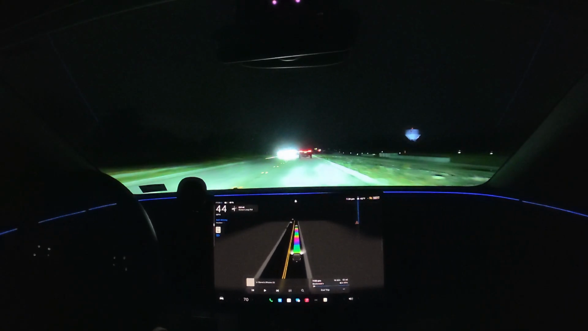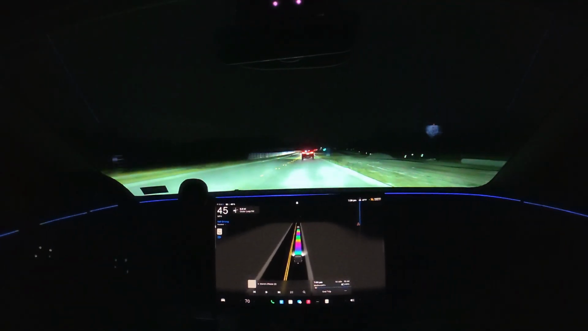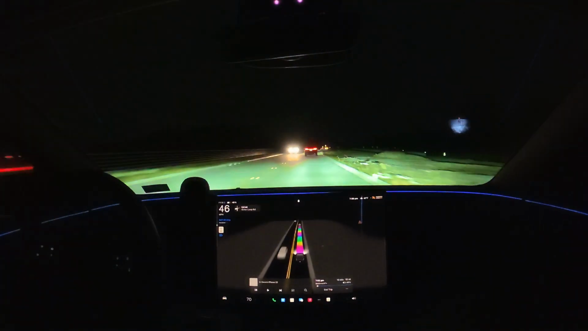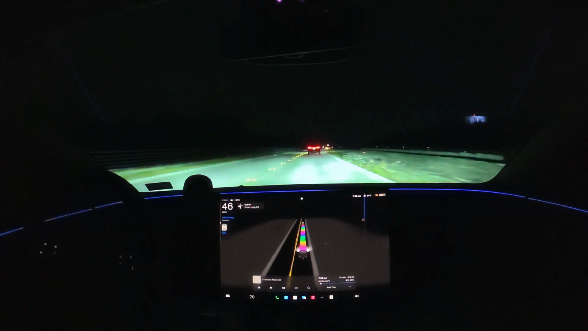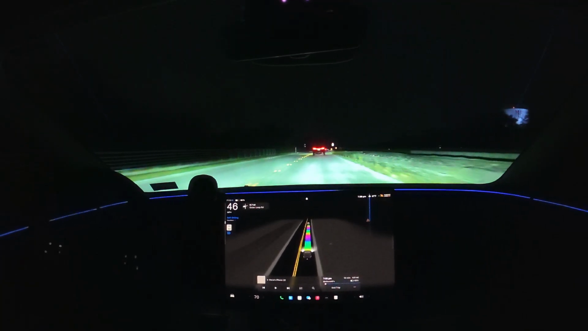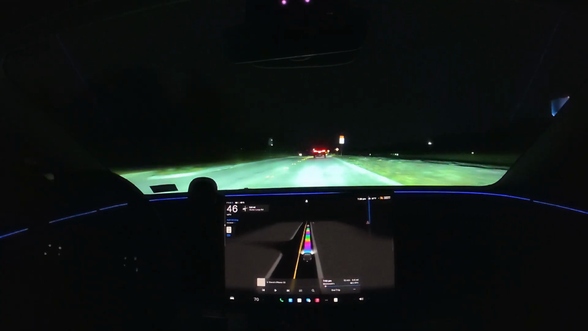Decent amount of traffic out tonight. It's Sunday on Black Friday weekend. See if we get any interesting interactions.